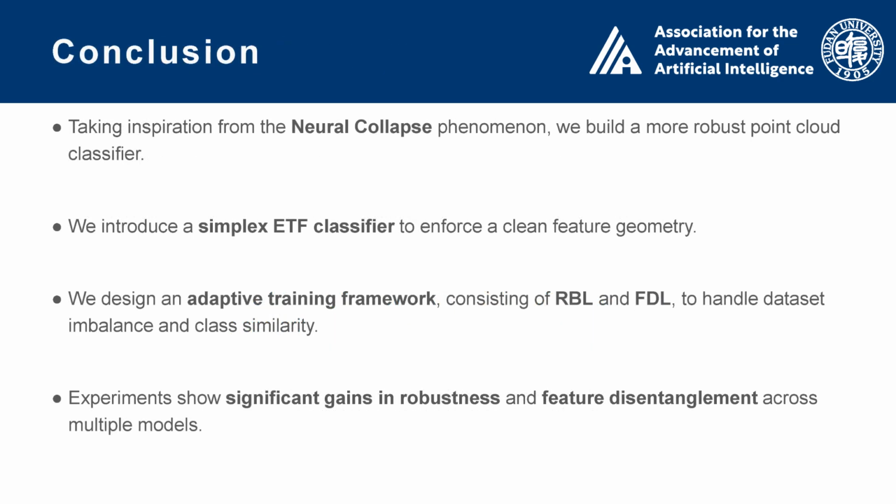To summarize, we take inspiration from the neural collapse phenomenon to build a more robust 3D point cloud classifier. We introduce a fixed simplex ETF classifier to enforce a clean feature geometry. We design an adaptive training framework, consisting of RBL and FDL, to handle dataset imbalance and class similarity. Experiments show significant gains in robustness and feature disentanglement across multiple models. We believe this work offers a new perspective on improving robustness by leveraging theoretical insights from neural collapse.